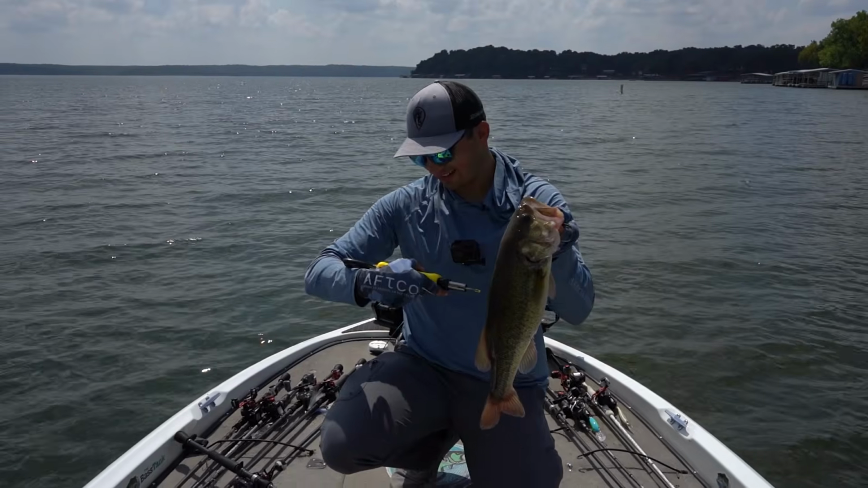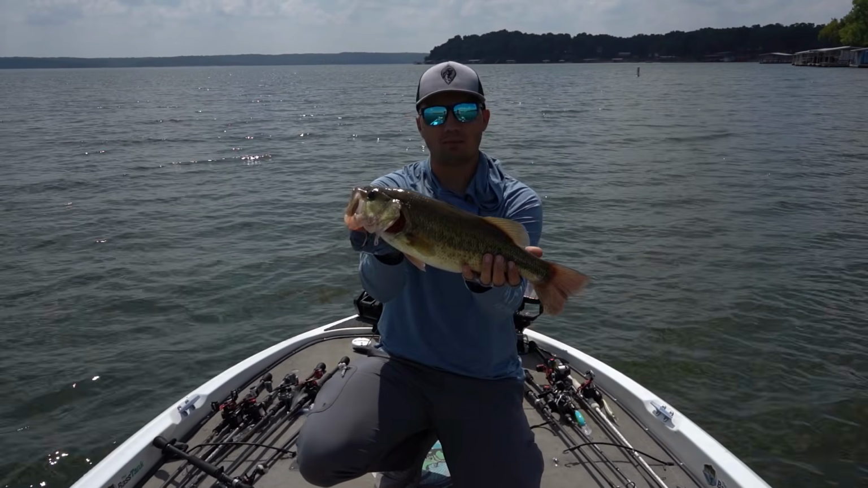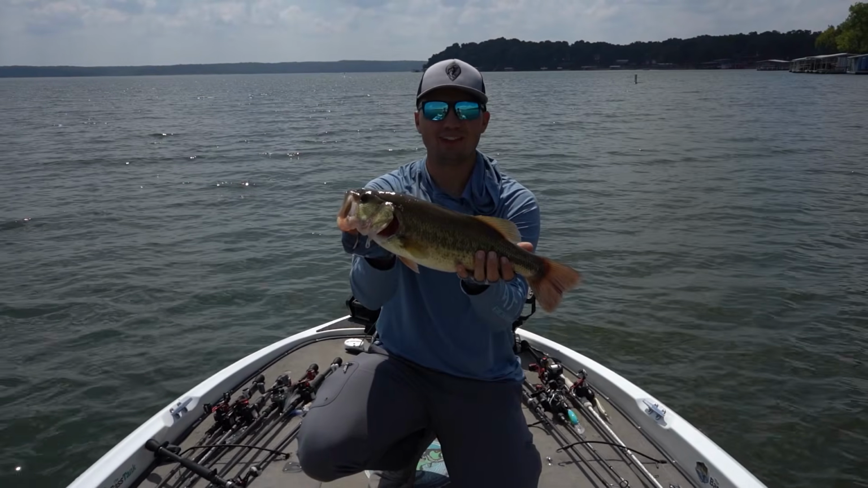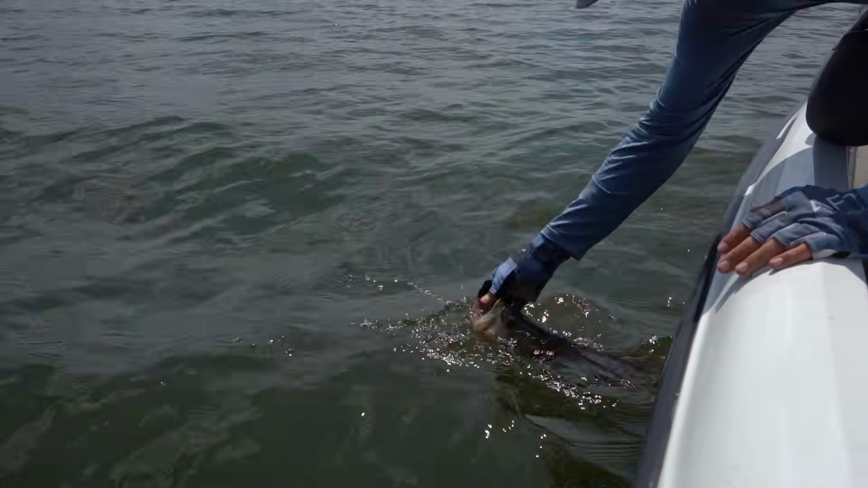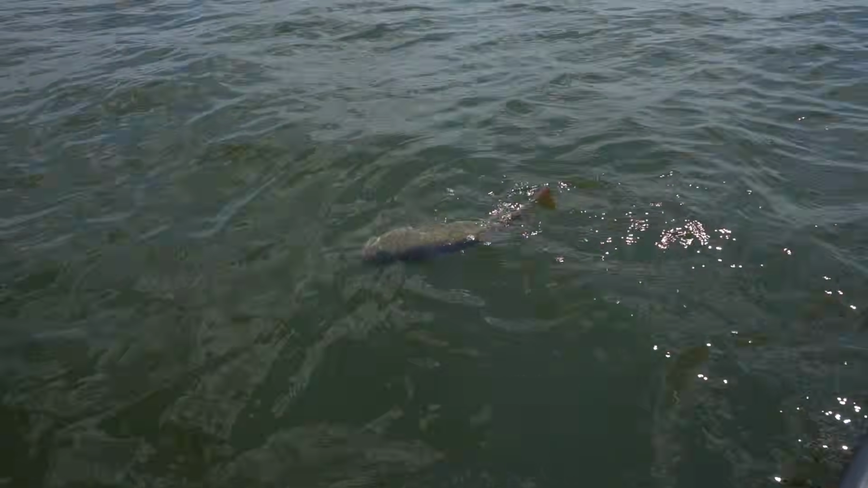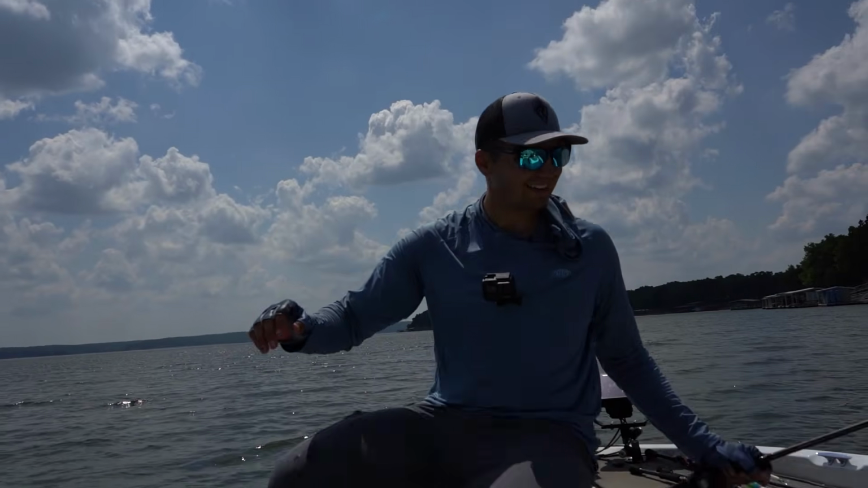That is a great start, and we should be able to get a few more fish out of this brush pile hopefully, and then maybe find a few more and put our 15 pounds in the boat. Beautiful fish right there. Let's get this guy back down there. And she's off. Let's get another one.